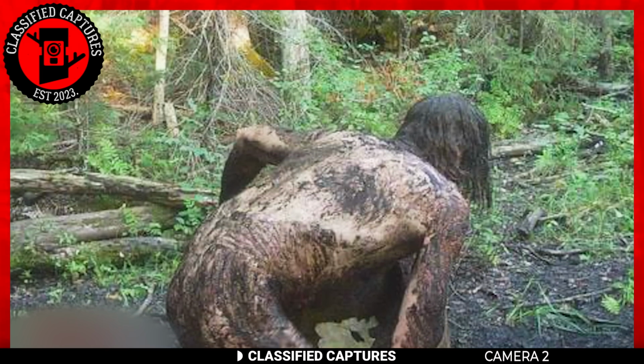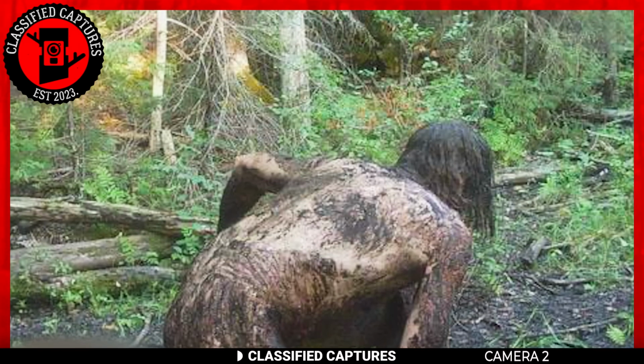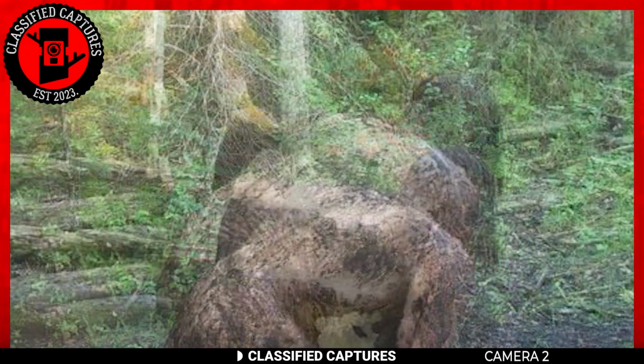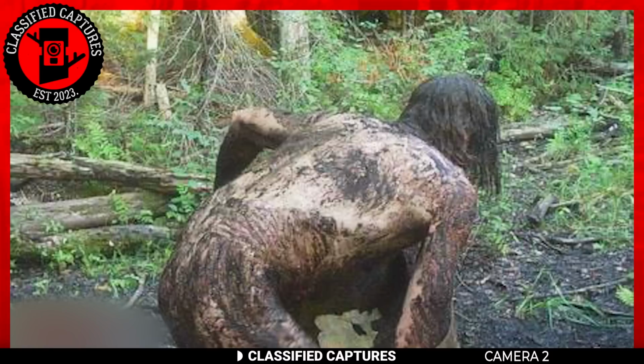But what do you think, though? Could it be a skinwalker transforming back to its human form, or are we dealing with a human who was somehow naked in the woods? Could the whole thing be an elaborate hoax as well? Share your thoughts with us in the comments section.